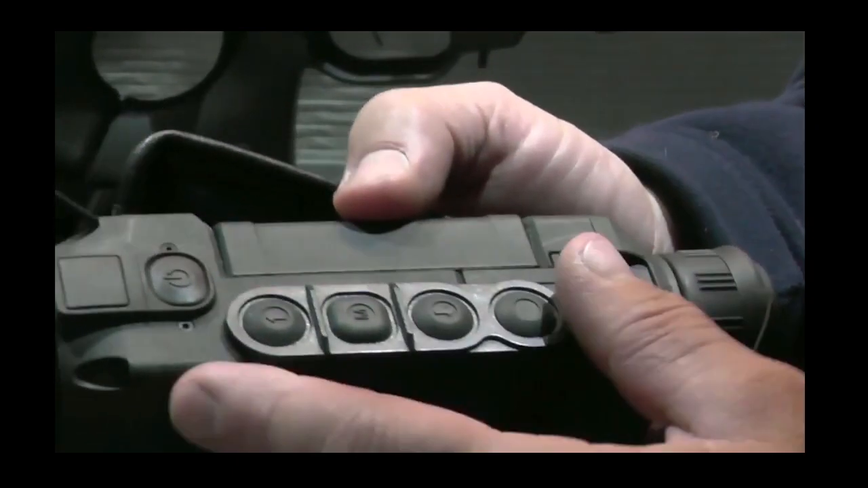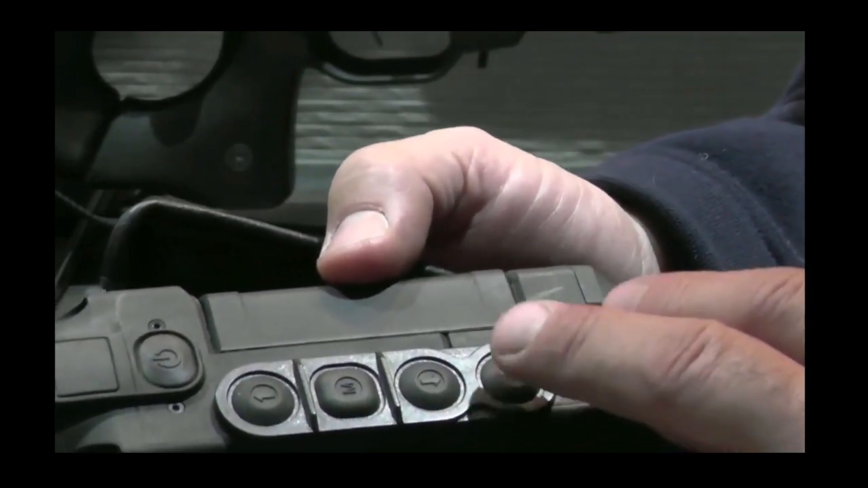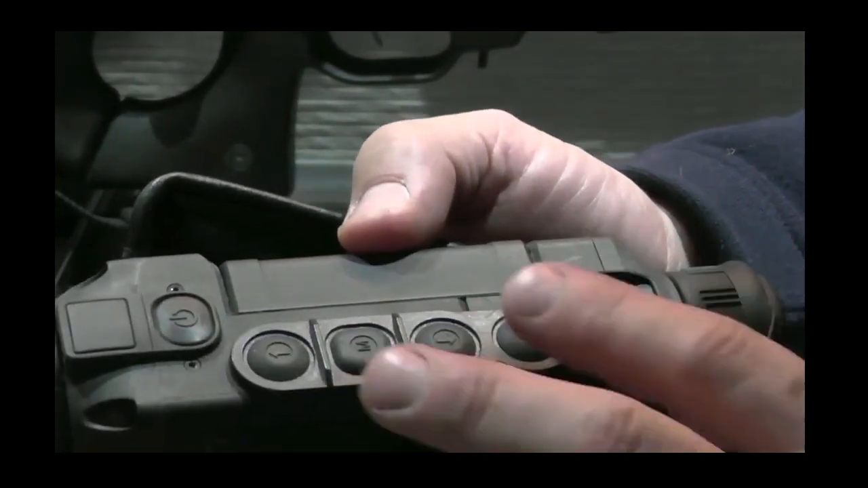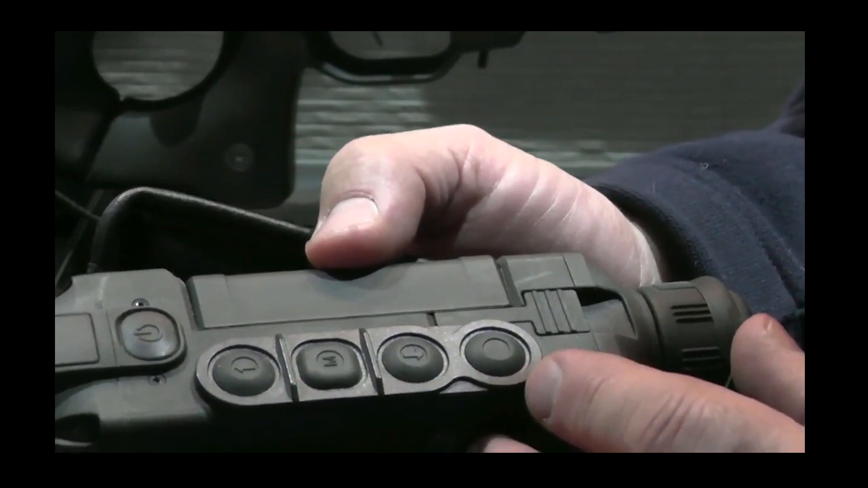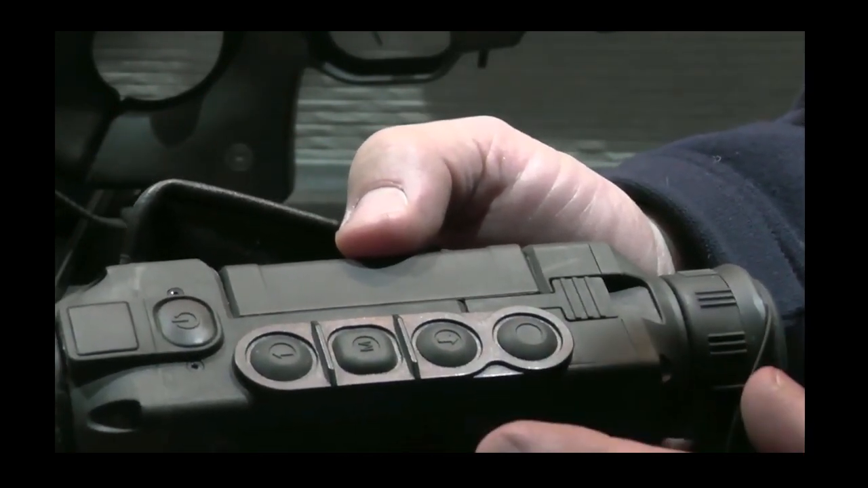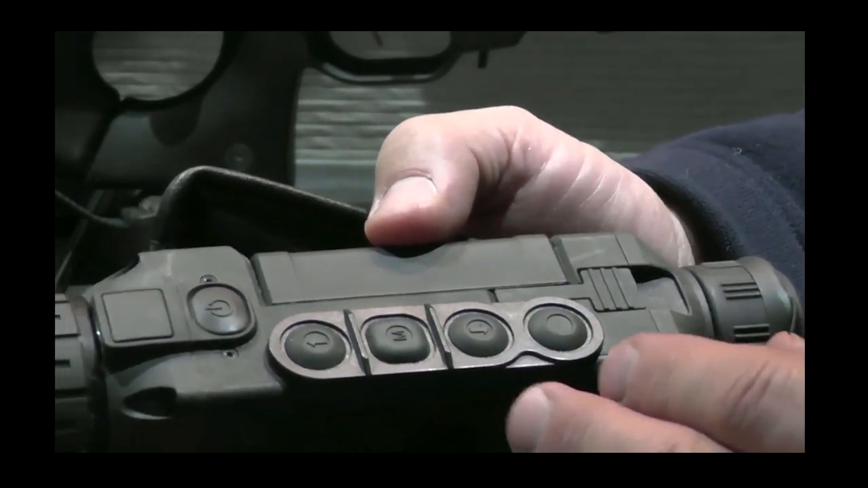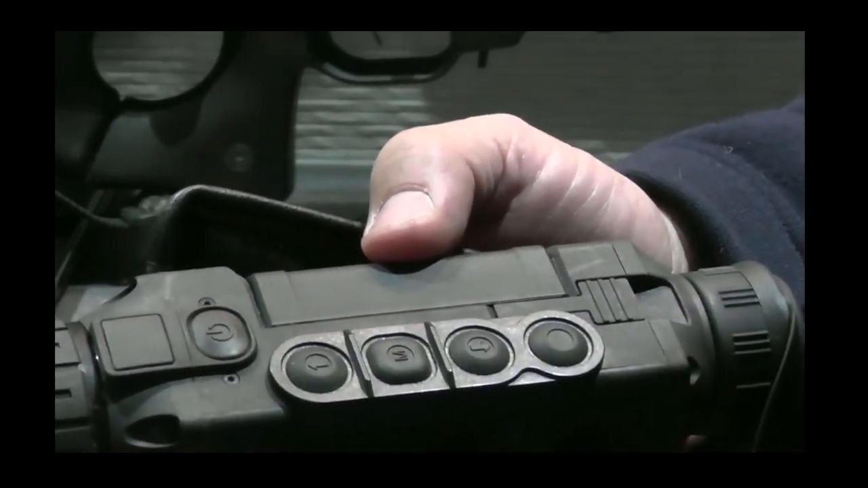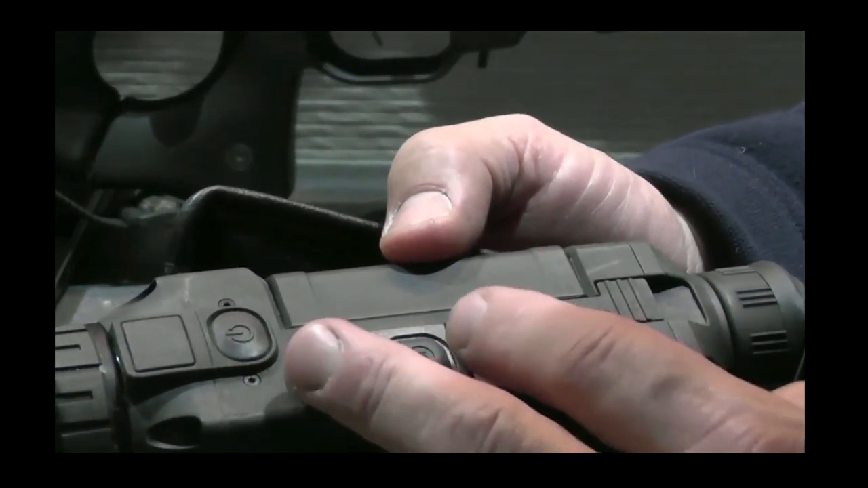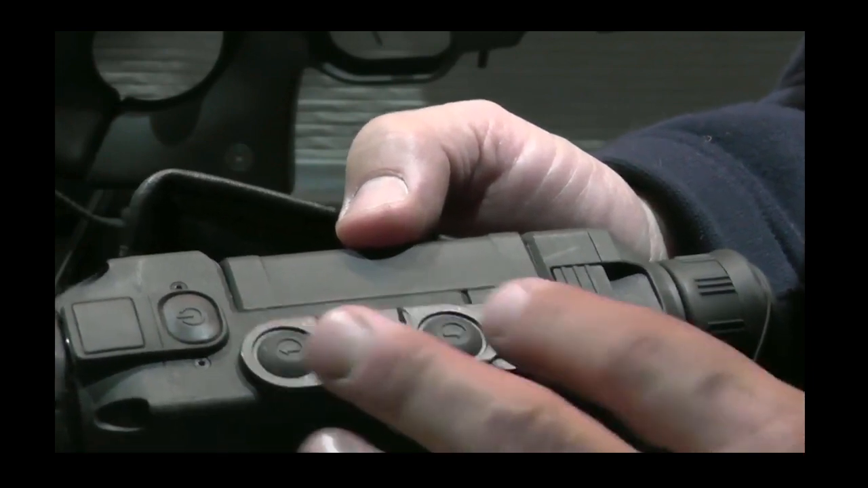Both units incorporate a very similar control button setup. The first button's a recording button, so it's nice and easy to find. It's always at the back nearest the eyepiece, so it's easy to find in the dark when you quickly get a fox coming in or whatever it is you're hunting, and you can simply hit that button to start and stop your recording. You've got up and down buttons which increase your magnification or are used to control menu functions,